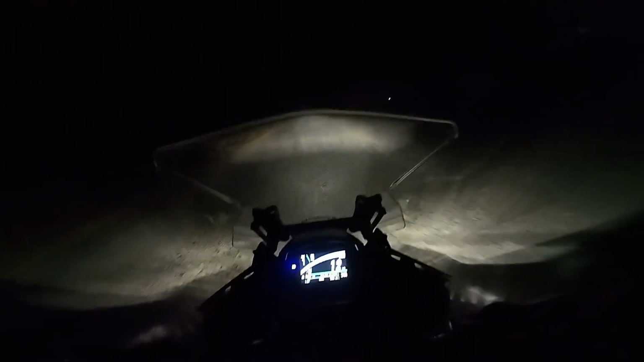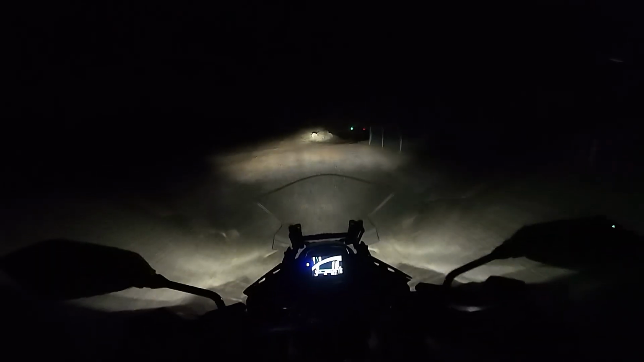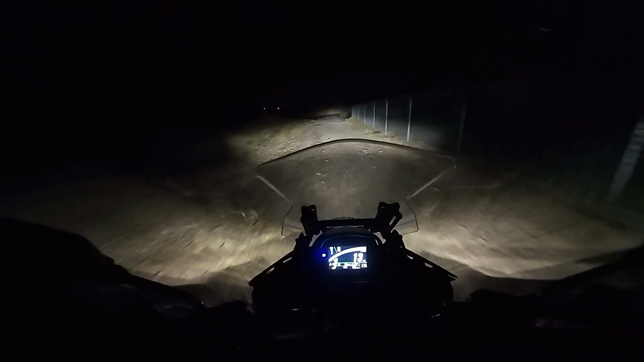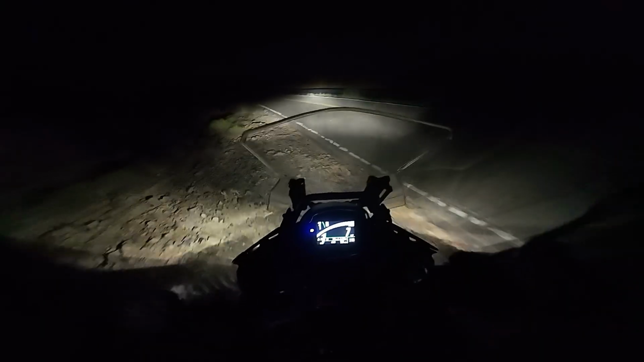But yeah, no, come up here. Check on this gate up here, right in front of me. Yeah, no, that's just a little funny story of when I got stuck and had to get pulled out at work. And a really shitty little road.